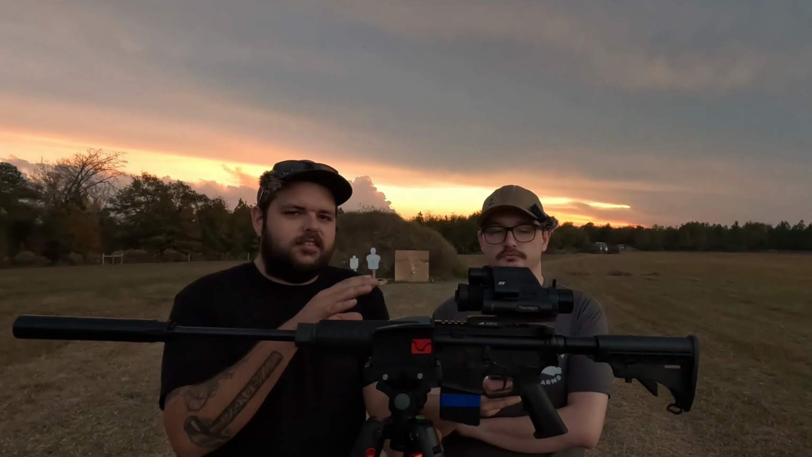We tested this out. We've confirmed a hit at 300 yards. I've got some footage of their actual app and setting up their ballistic calculator, because they've got it to where almost any ammo type, any brand of ammo, you just scroll in, find it, click it, upload the profile to the scope, and then you can just start shooting with that. And if it's not there, you can add in the data if you have a chronograph and you're testing what your gun is shooting.